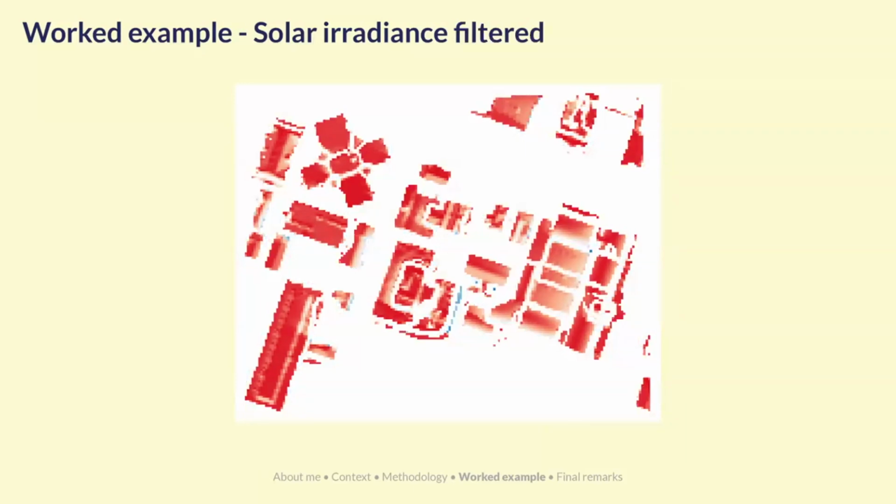So from there, you can then filter out low performing pixels. So maybe pixels that don't receive a certain amount of kilowatt hour radiance. You might also want to eliminate pixels that have a slope that's too high because you can't install panels on them. You might want to remove certain south-facing pixels as well. And then you can also clip the whole data set to just building outlines, which is what is shown here, because we're just interested in the rooftop surfaces.